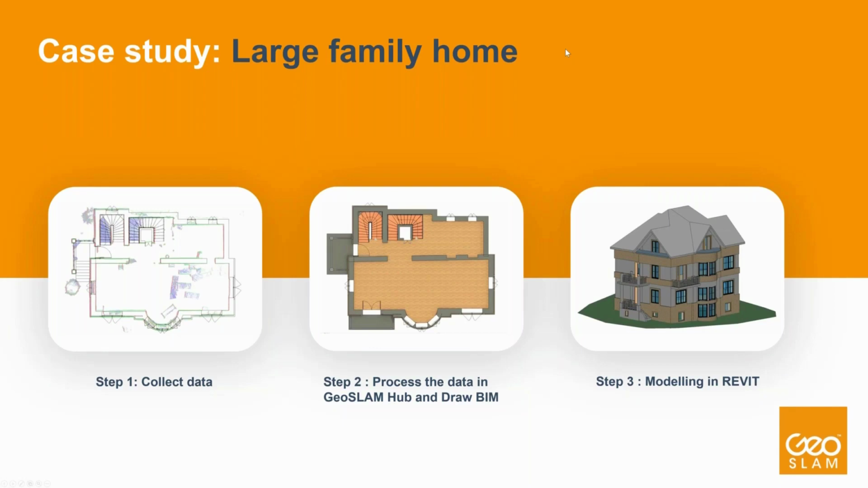So this is one of the case studies of a large family house. This has been done in Czech for remodeling and renovations of the property. So first of all, again, the data has been collected. It took 8 minutes to collect this data set. All the processing then happened within the GeoSLAM Hub and Draw BIM package, and the modeling was finalized in Revit. So the whole process from capturing the data to having the BIM model took 8 hours.